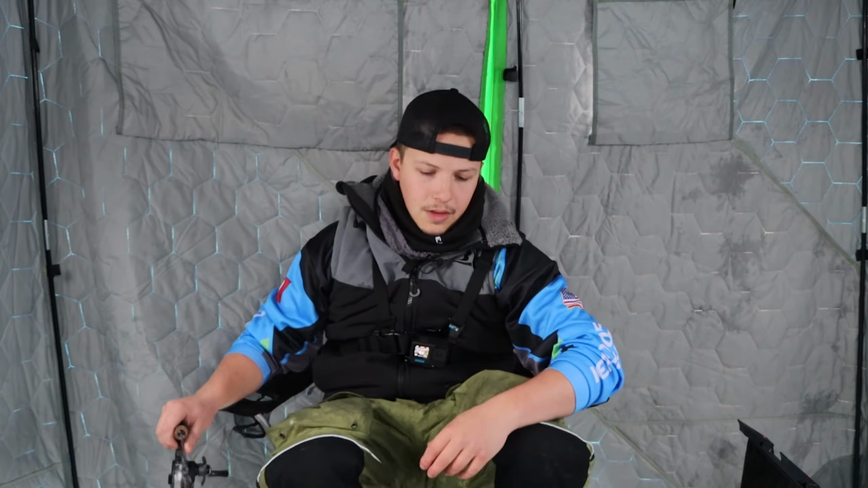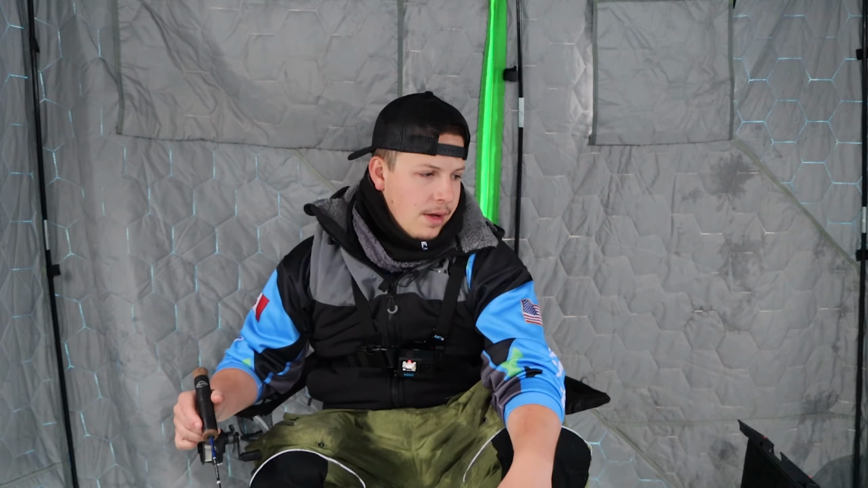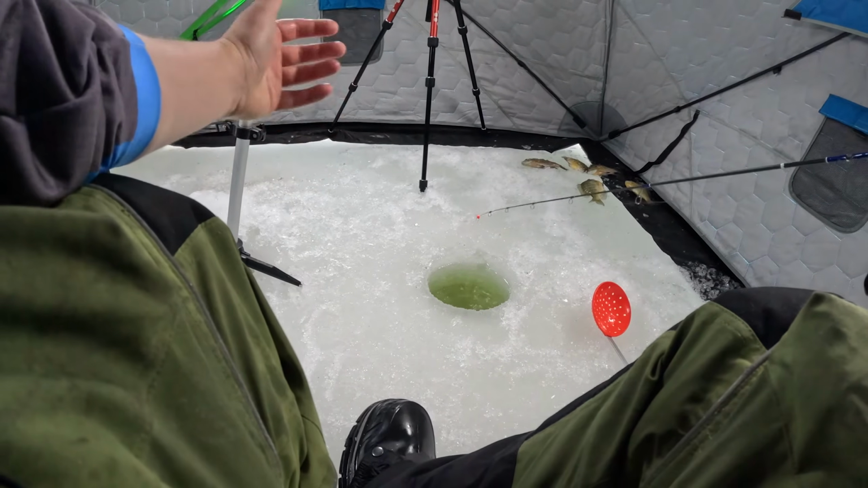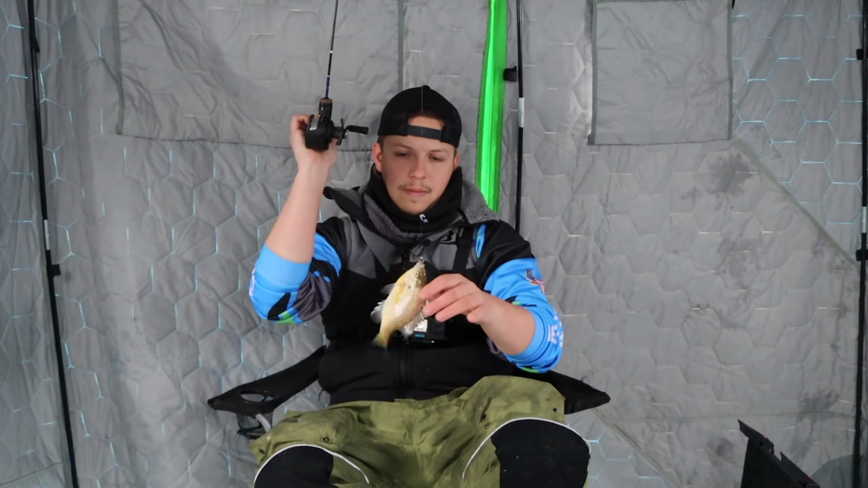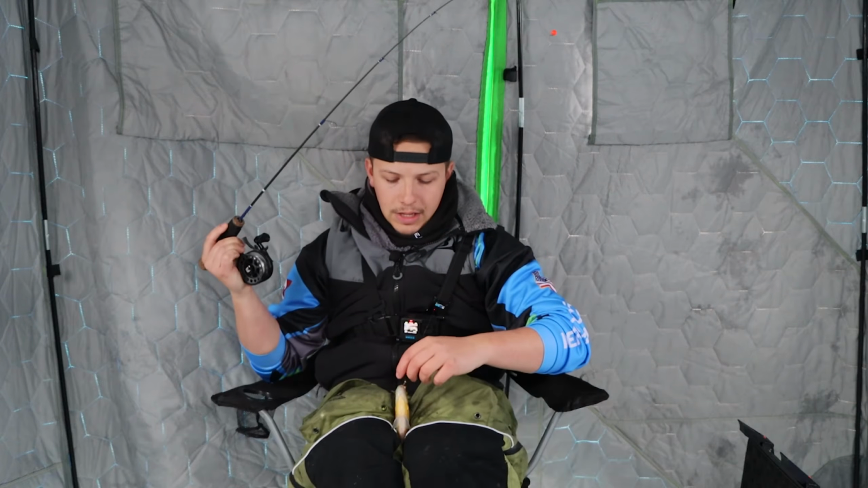Dropping right back on another fish. But yeah, like I was saying, I might start moving a little bit, hole hopping. But I'm going to try to fish in the shack as much as I can. There's a lot of people around. I'd rather just fish in the shack. Here comes a fish right here. Another one. That's a little too small to keep. But we are just putting on a clinic right now.